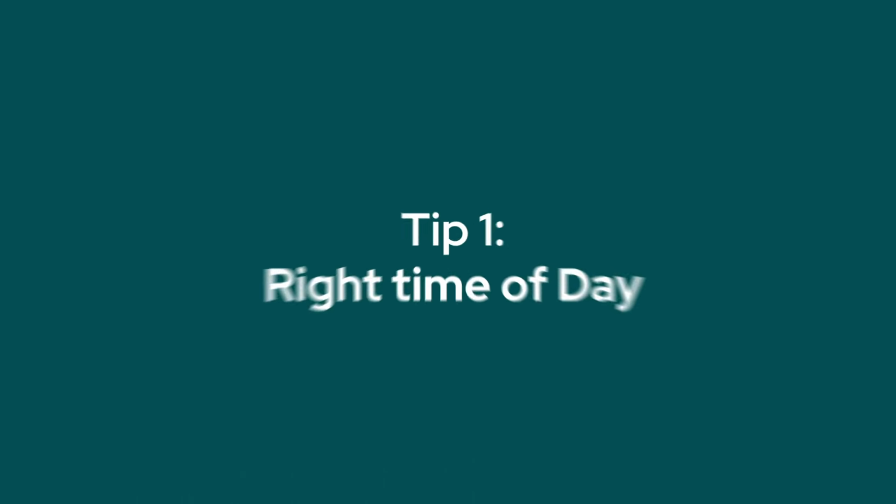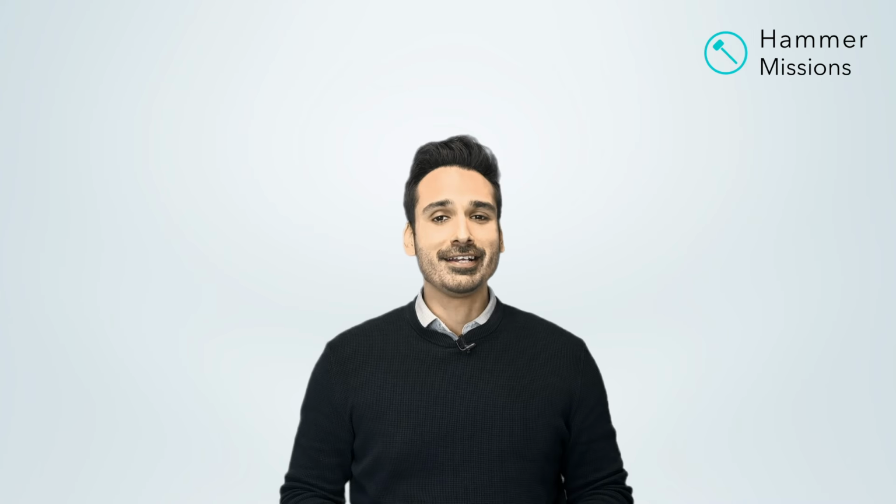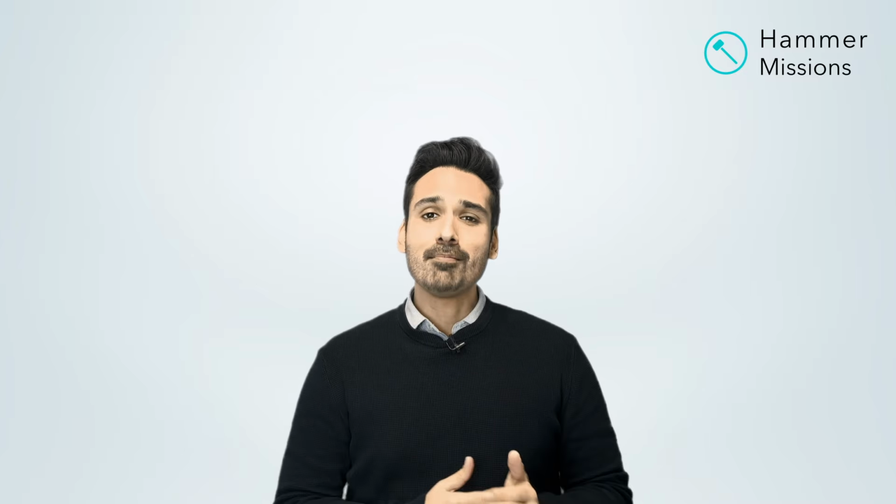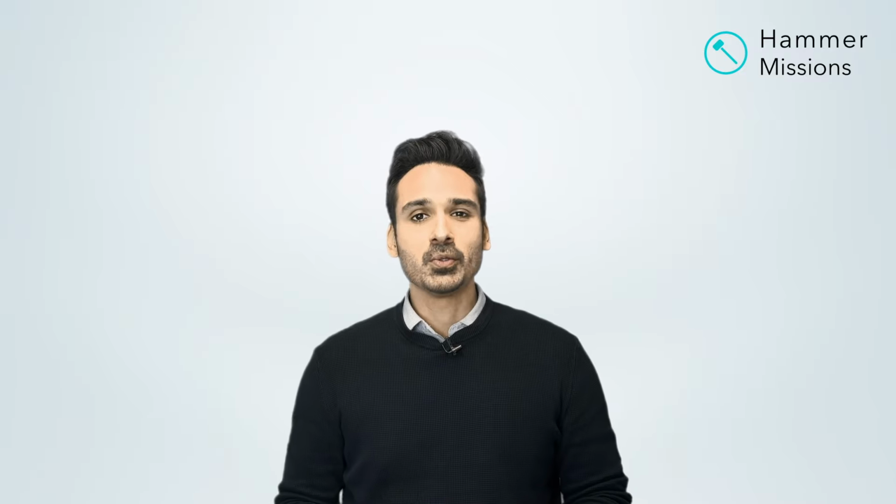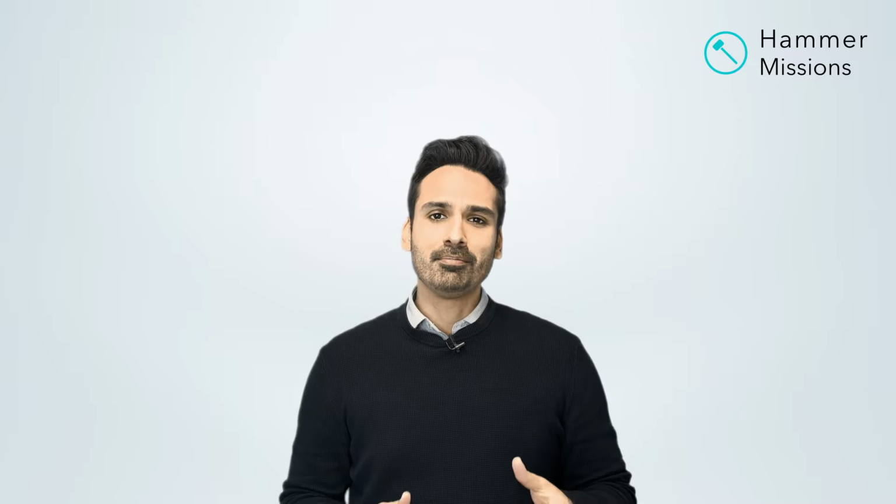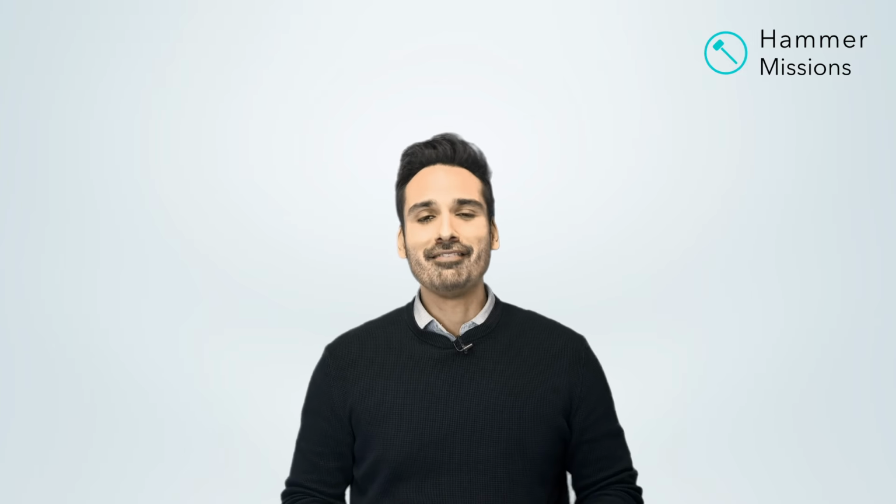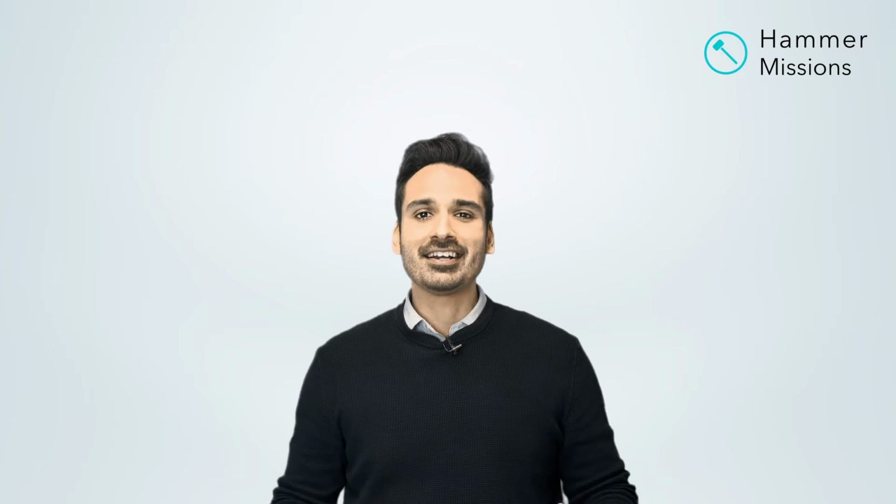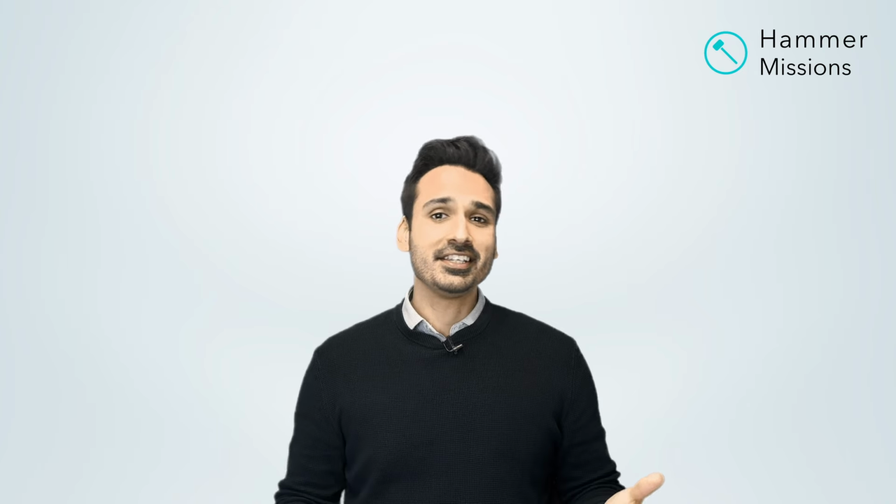So, number 1 when it comes to capturing thermal drone data is capturing the data at the right time of the day. When it comes to thermal data, what we're really trying to understand is the innate temperature of a particular structure, whether it's a building or something else, and the innate temperature must not be influenced by other factors in the environment. One of the big things that can influence this innate temperature is the sun.